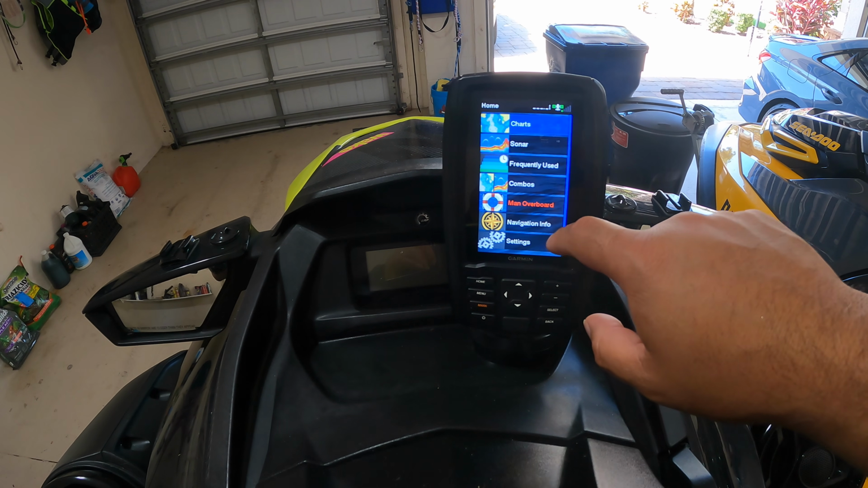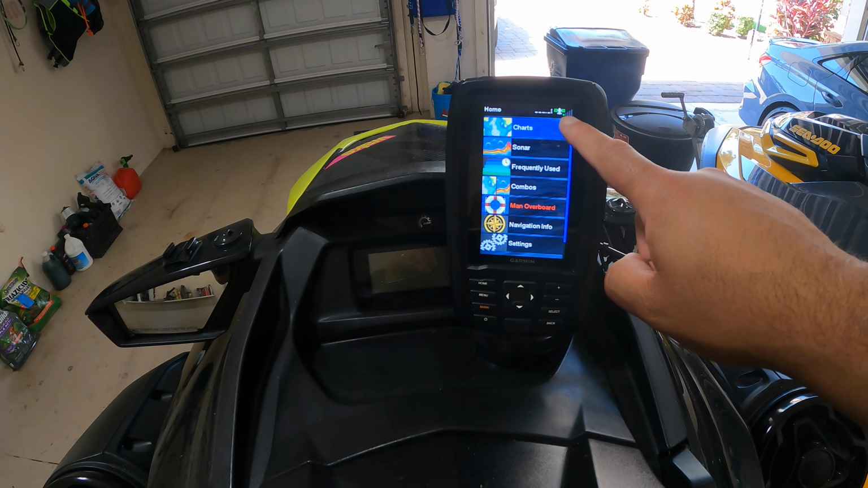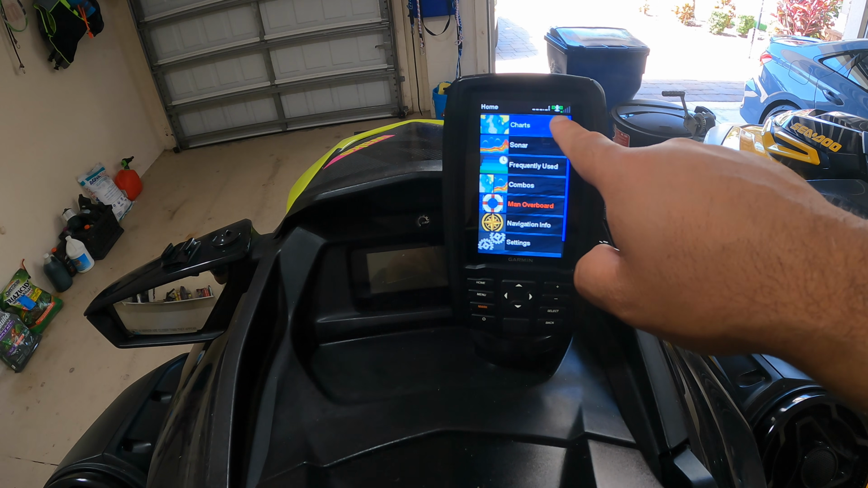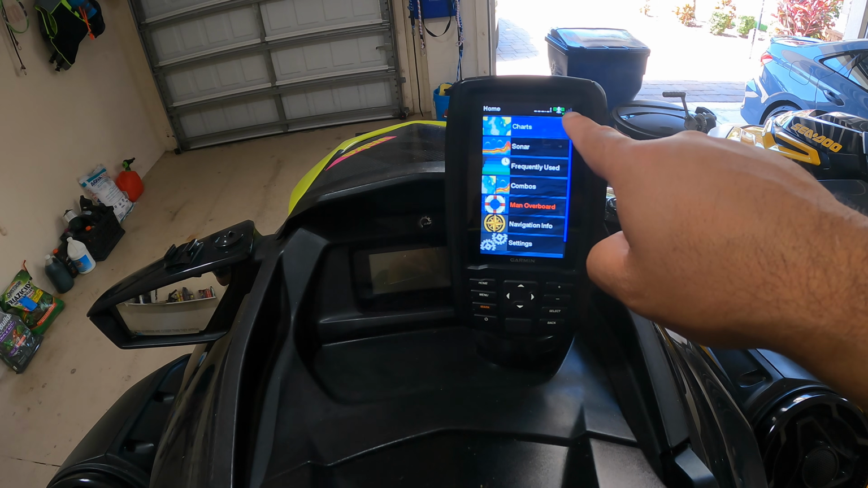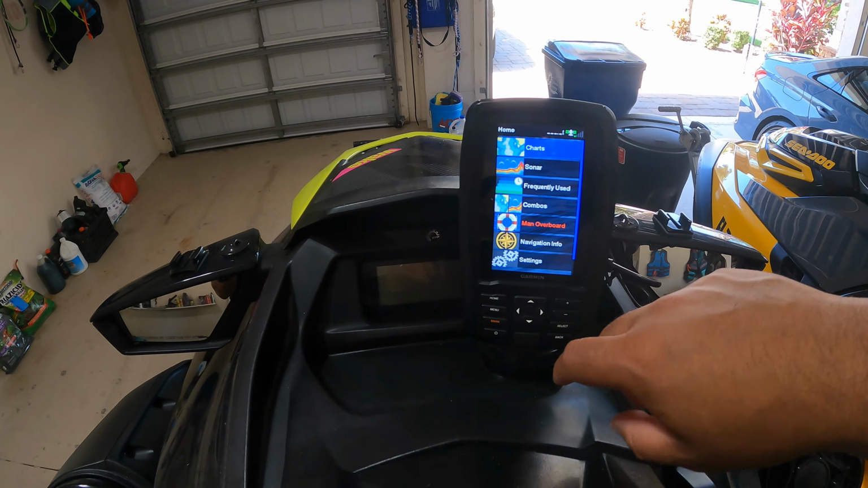The other thing also that I want to do is, look, it looks like the GPS is slowly starting to find a signal. There's one bar at the top here. So literally, if this unit was outside, you will see that these little bars here, just like a cell phone, would be all the way up. So you have the proper GPS signal.